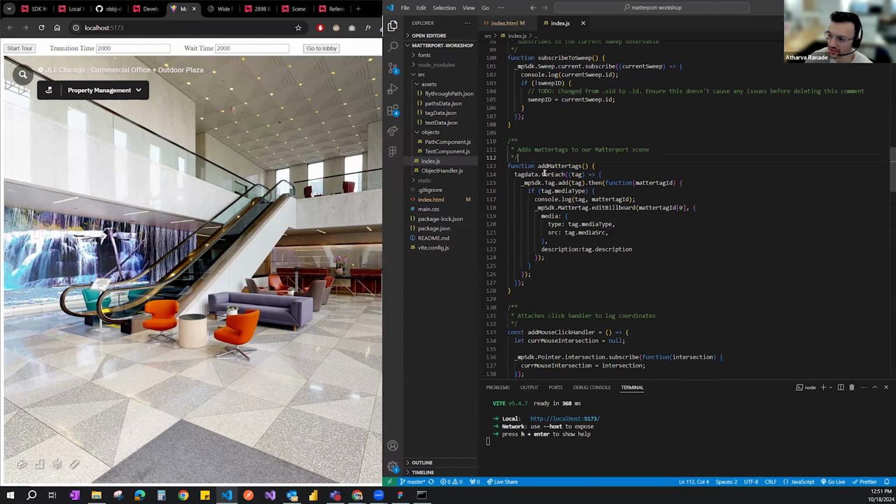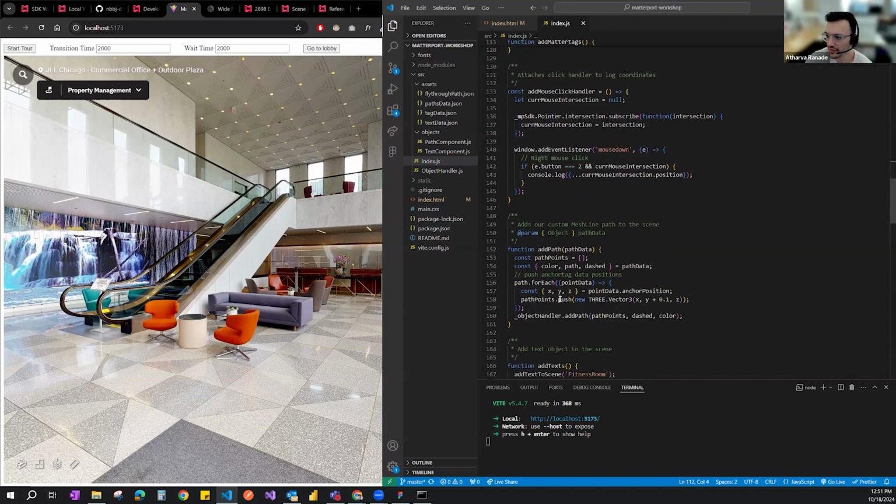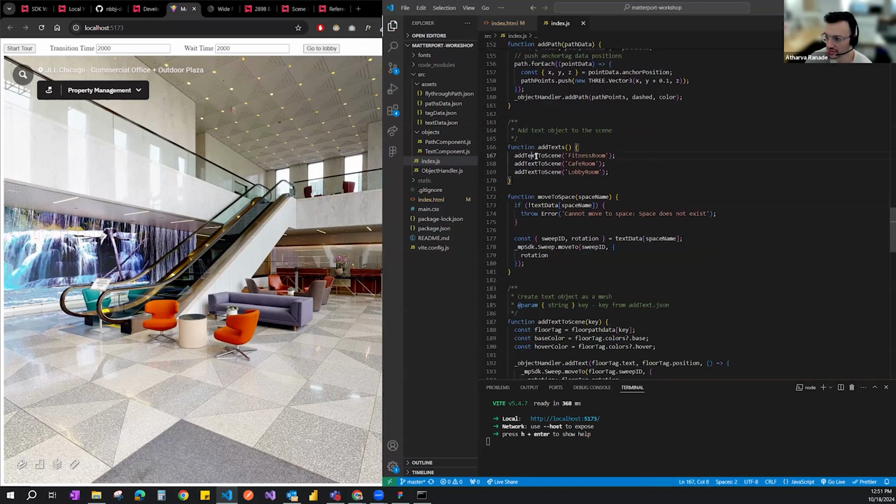We're adding Matterport tags, which is a direct function offered from the Matterport reference documentation. And then the right-click mouse handler is set up specifically to get the coordinate system. And then adding the mesh path line, we're adding the object. So we're adding the text to the scene and then setting up the move to space function.